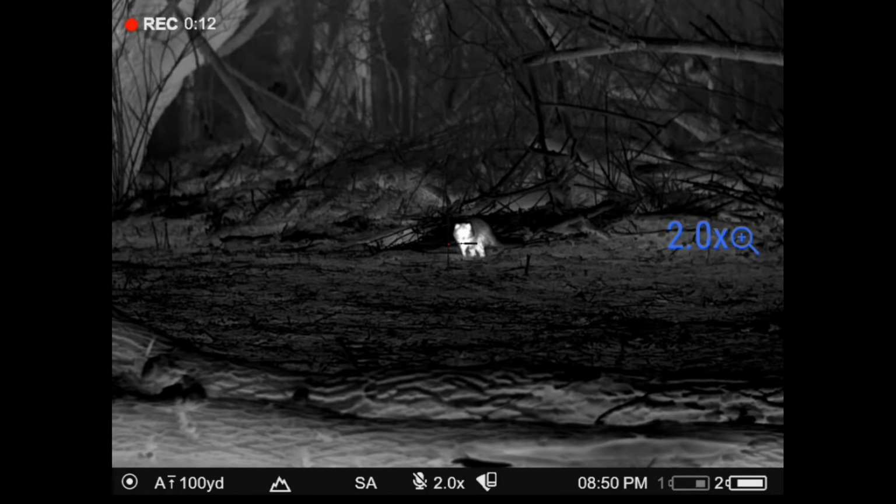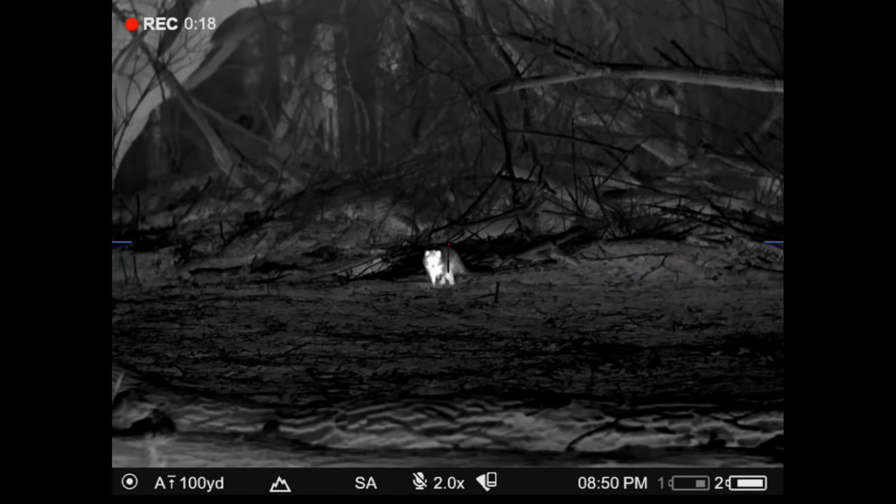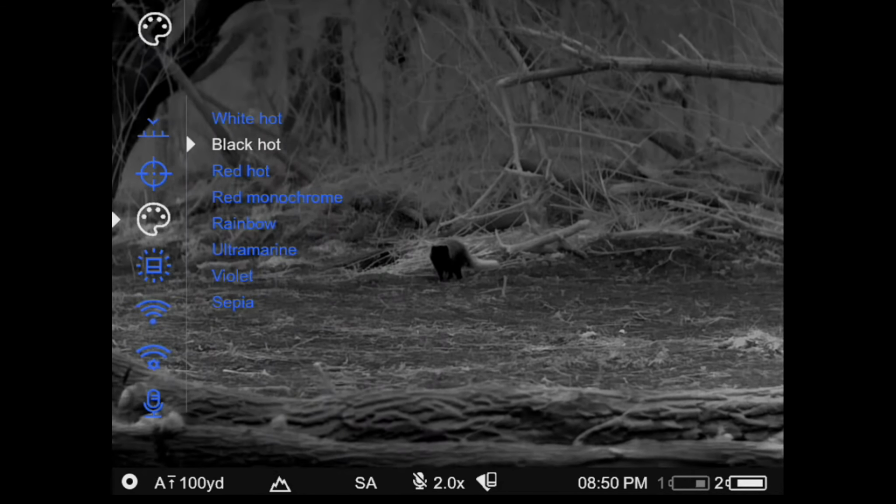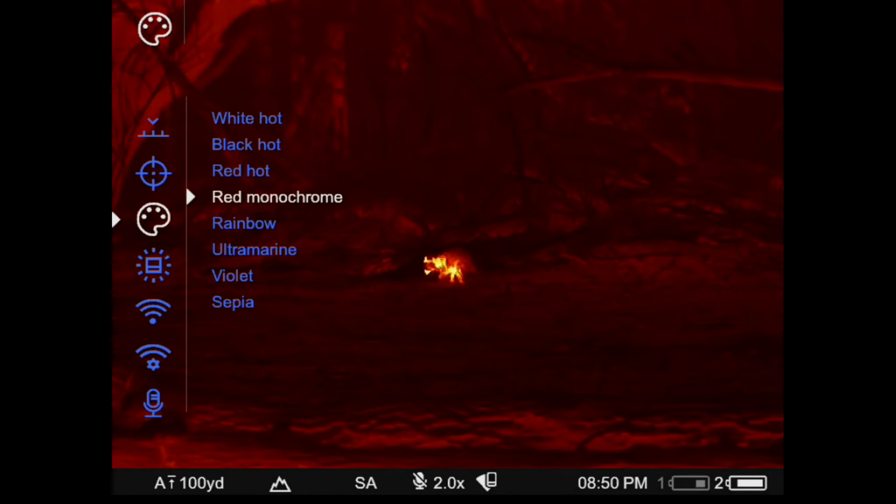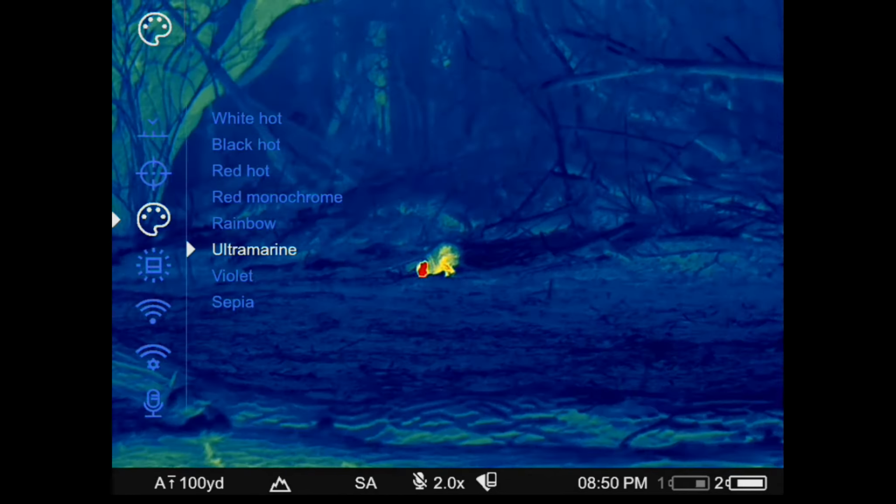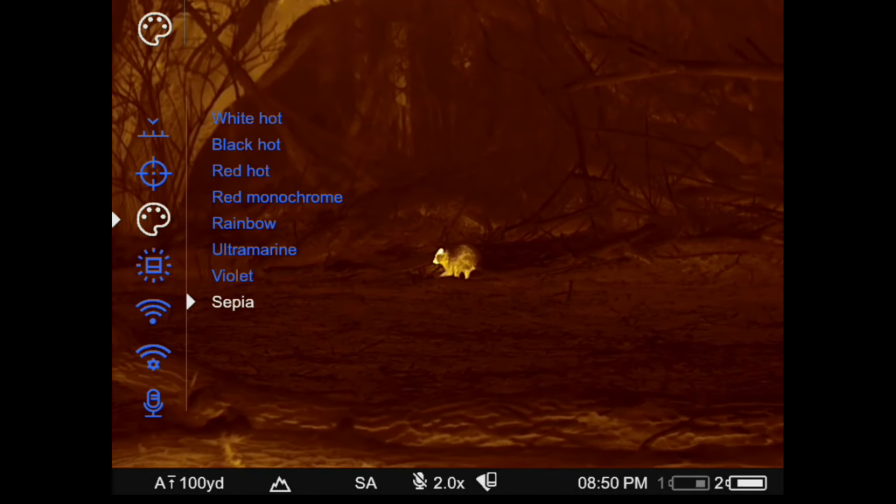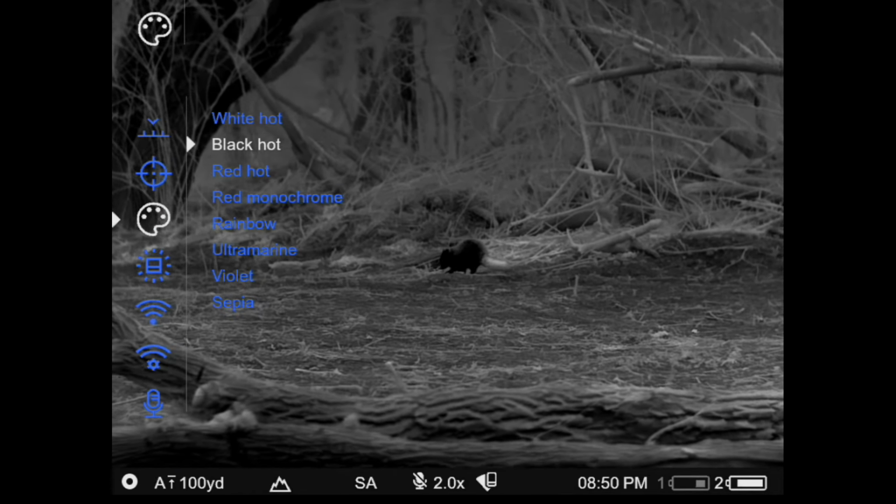I'm also going to show you the color palettes here in a second. The color palettes essentially give you the ability to tune things out. Red Hot's going to help you acquire things quick, and some of these other ones are going to be less eye fatiguing, but just showing you what's in there and available. And again, just overall the clarity in this thing is phenomenal.